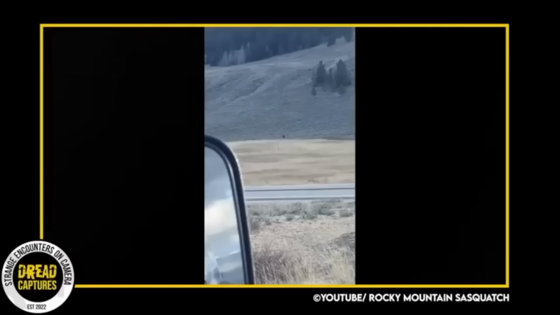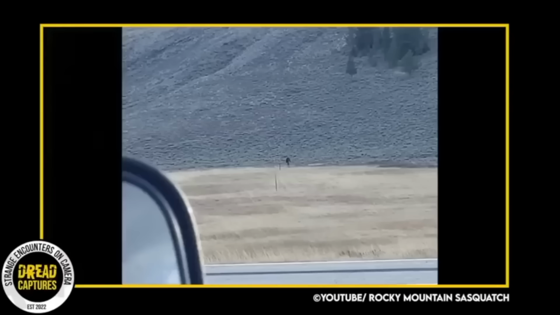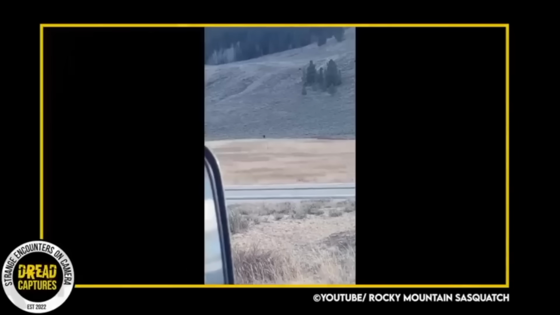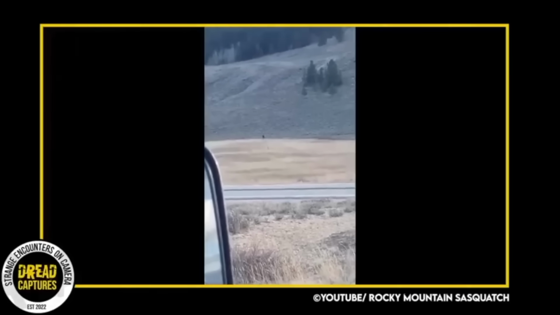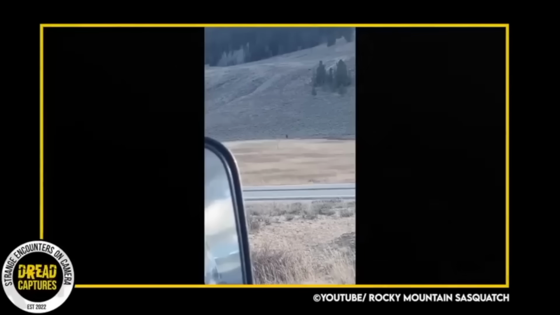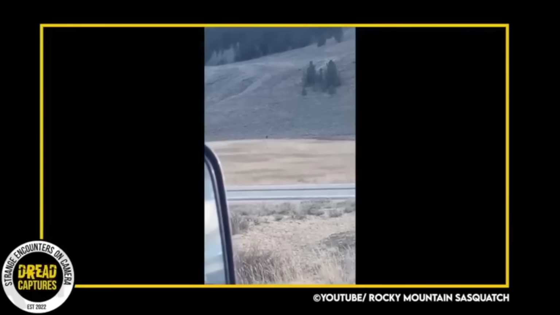Rocky Mountain Sasquatch was sent this footage from a friend of theirs who was a Bigfoot enthusiast, and they immediately recognized the location. As the story goes, at around 5:30 p.m., a deer hunter and his son were on their way to town from deer camp. They happened to spot a mysterious figure dressed in head-to-toe brown, roughly 300 yards away. Now, this is in the middle of hunting season. And what caught their eye is that he didn't have on his blaze orange. So what was he doing out there? He could have easily been mistaken as an animal, especially in this popular hunting spot.